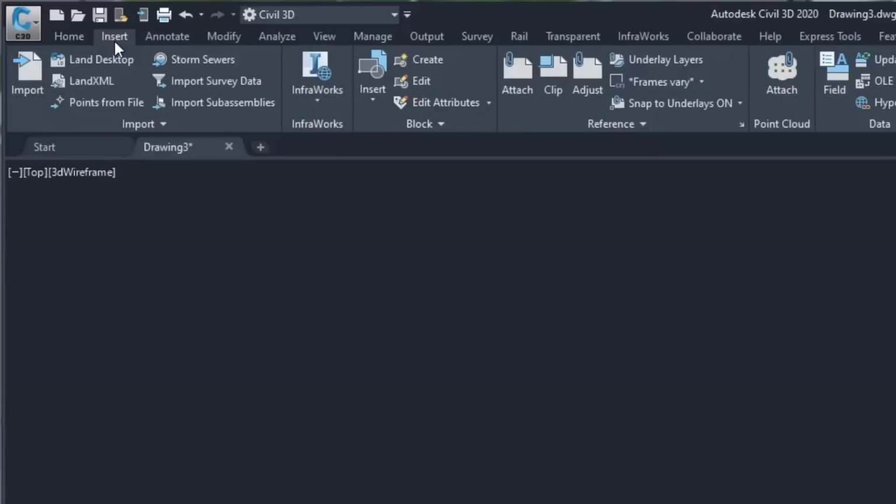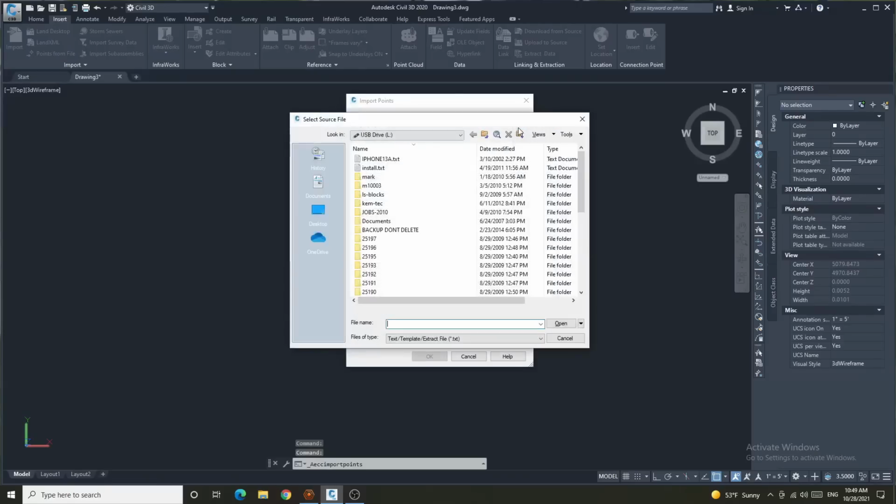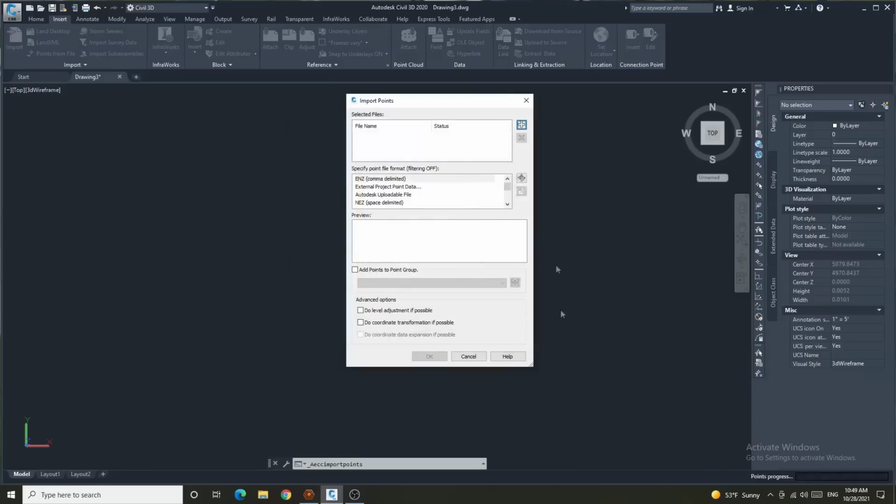Why, hello there. Welcome to my office, which is actually in my house. All right, let's import all the data into AutoCAD Civil 3D. We'll start with the total station points. I'm gonna go over to Insert, Points from File, and I'm going to Add Points, and I'm going to select my iPhone 13 file, and there we go.